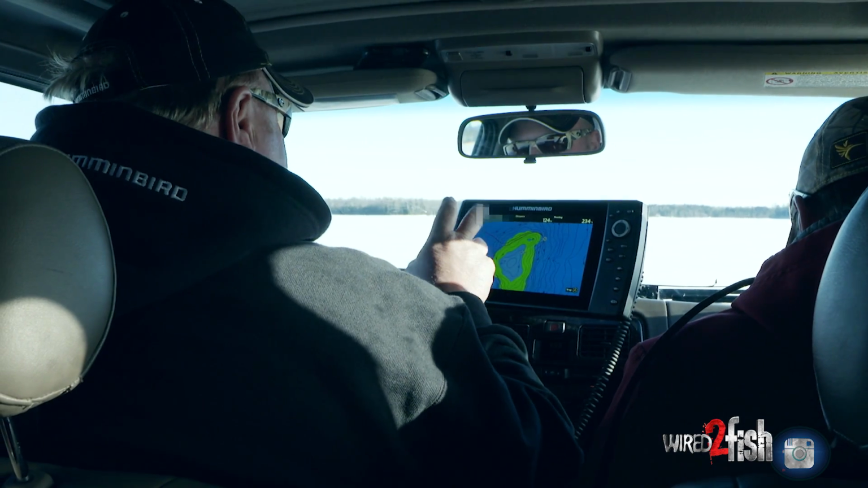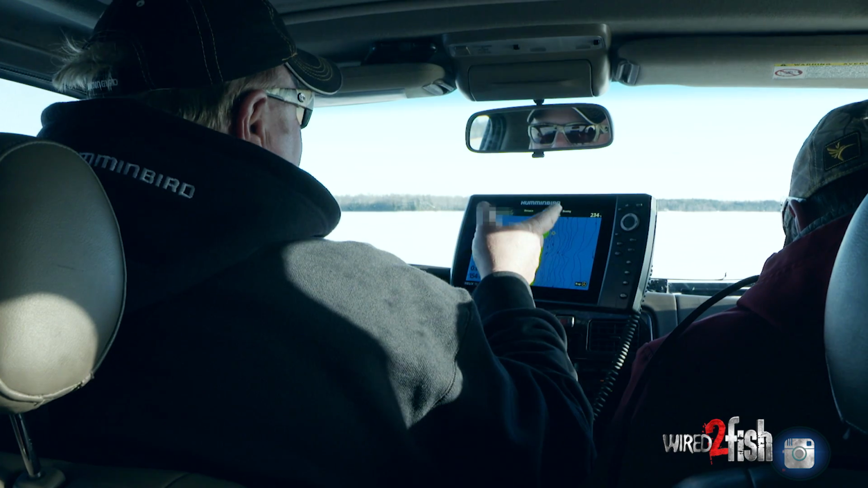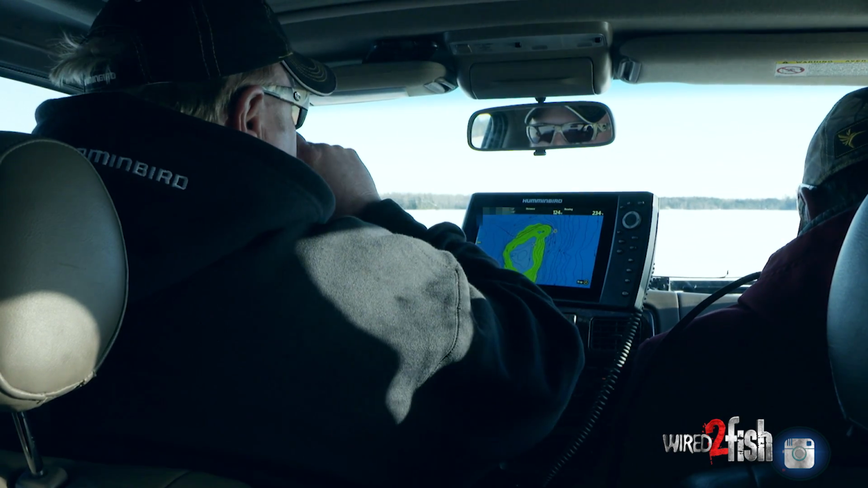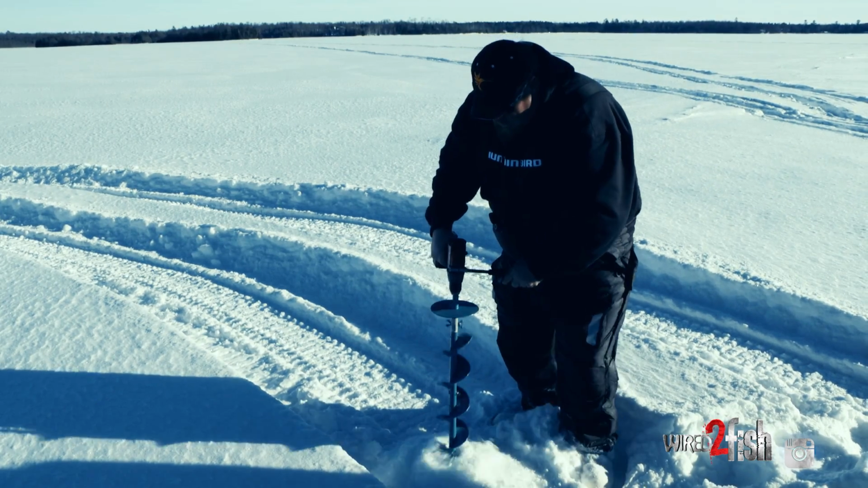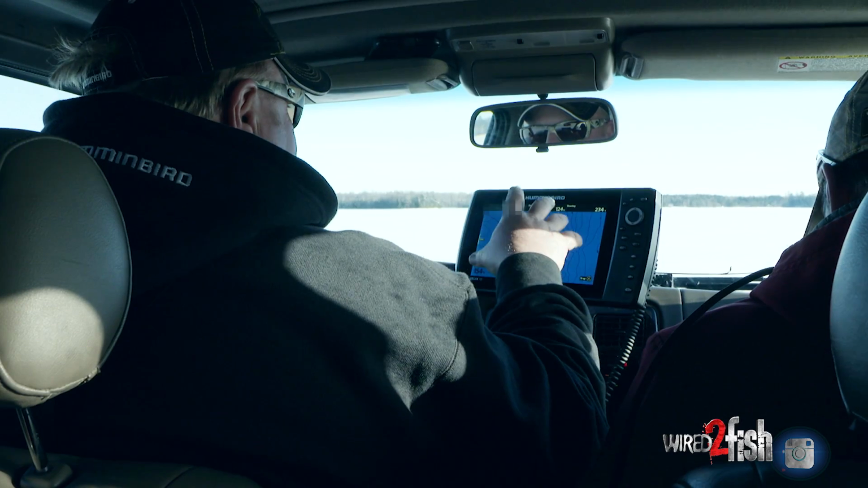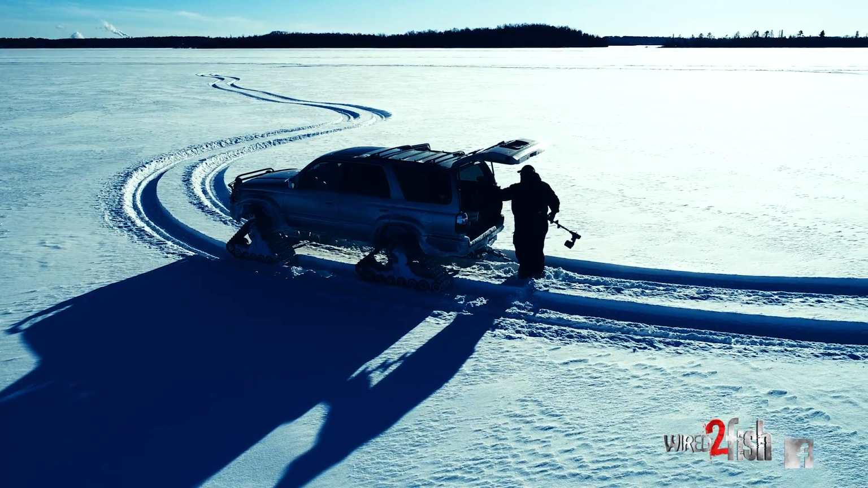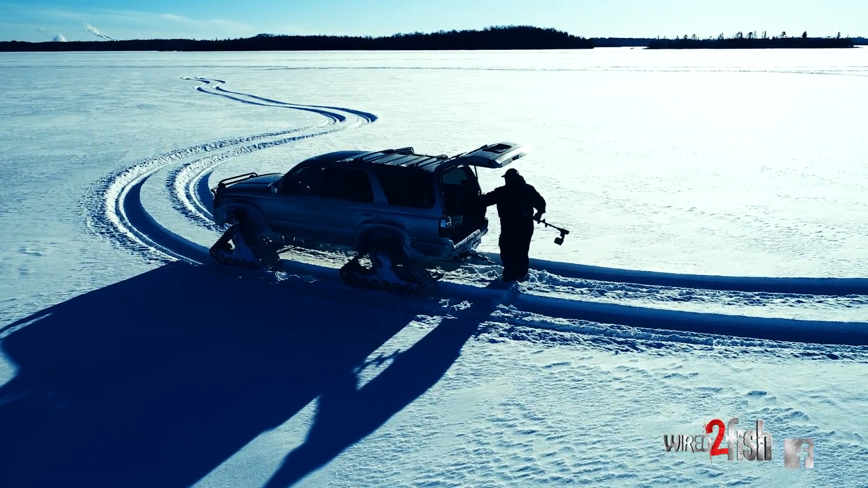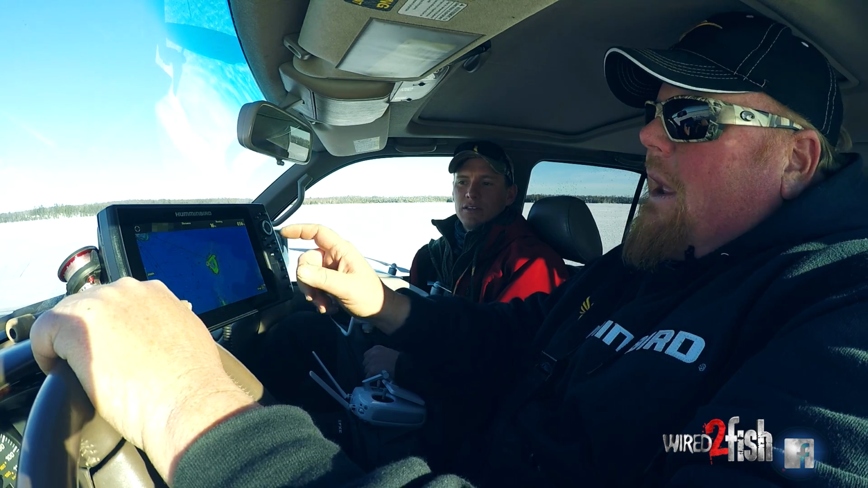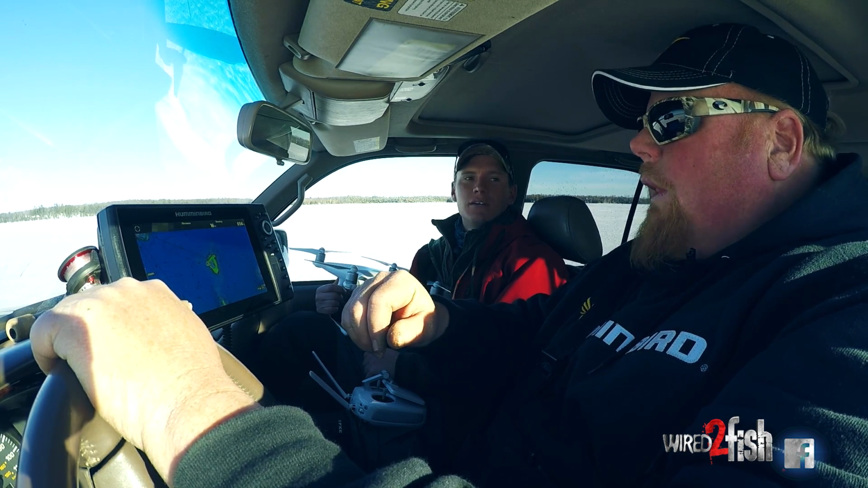If one hole is productive, I'll drill a few more. Or if I think the contour deserves it, I'll drill more holes. But just drilling a lot of holes is not a good way to go. Start out with a few holes spread across an area, then fine tune. And this is a way you can maximize the number of holes in time. By using your Humminbird depth highlight, it allows you to eliminate water really fast.